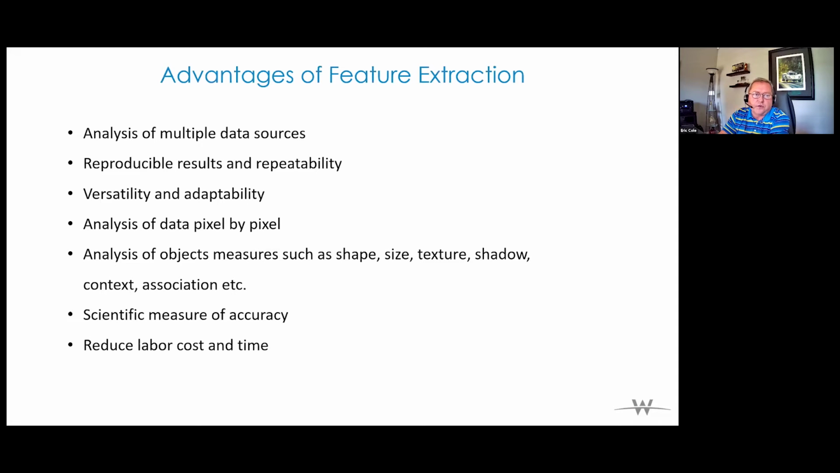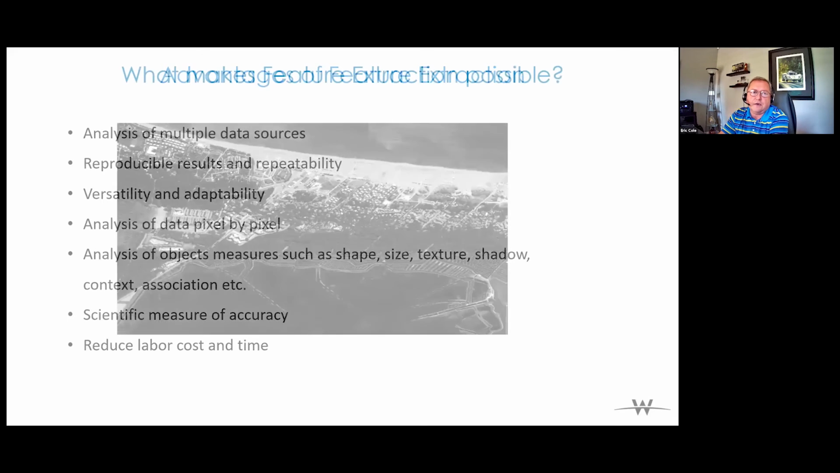It's versatility and adaptability. It's analysis of data pixel by pixel. So we're looking at each pixel of an image and determining what that pixel is or what it belongs to. Analysis of object measures such as shape, size, texture, shadow, context, in association with other features. It's, as I mentioned, a scientific measure of accuracy, and it reduces labor cost and time because the computer is doing the work instead of a person sitting there doing the work.